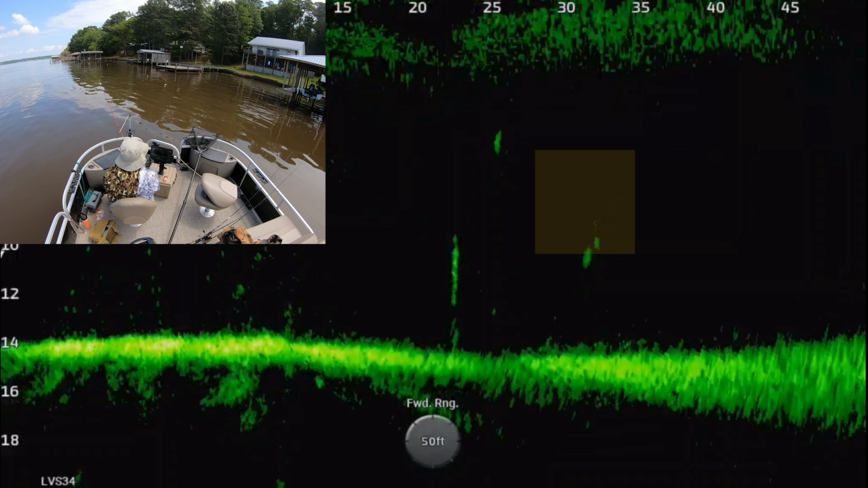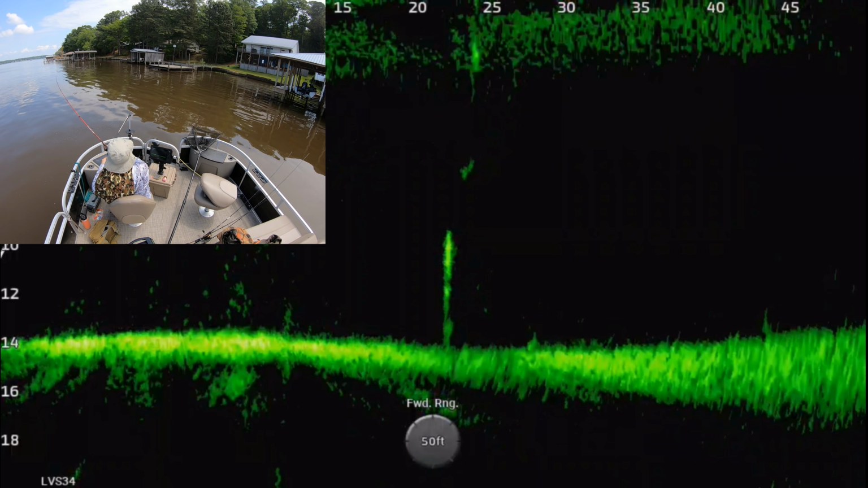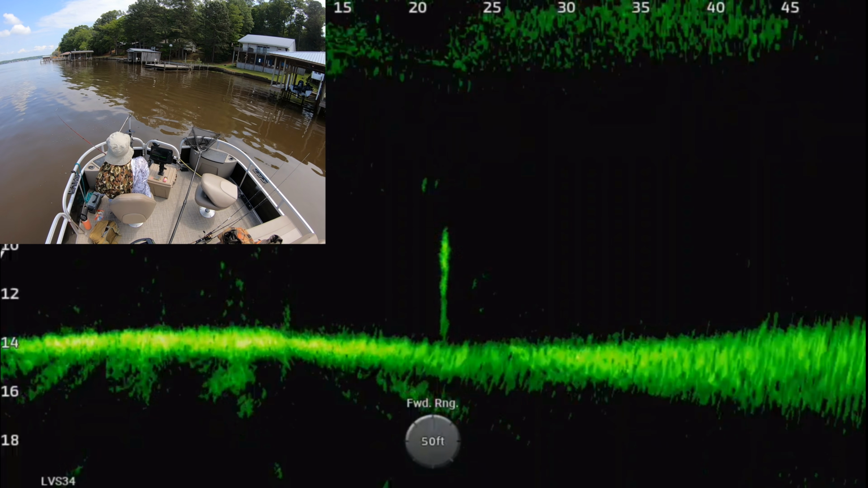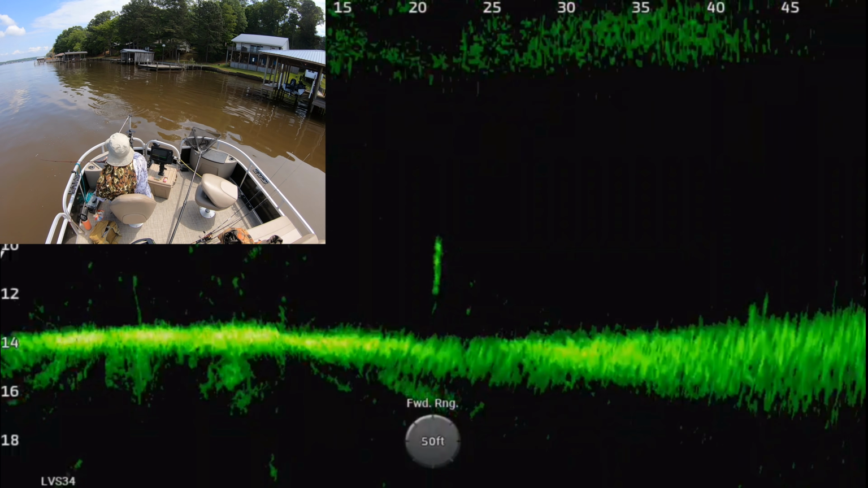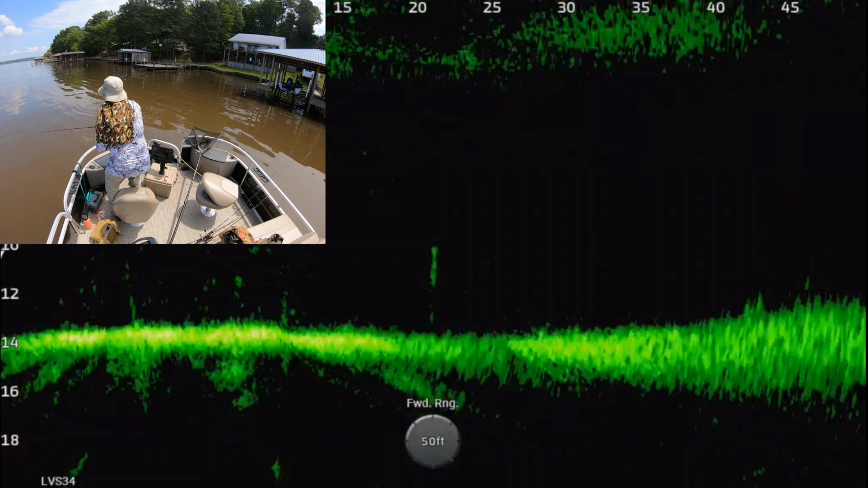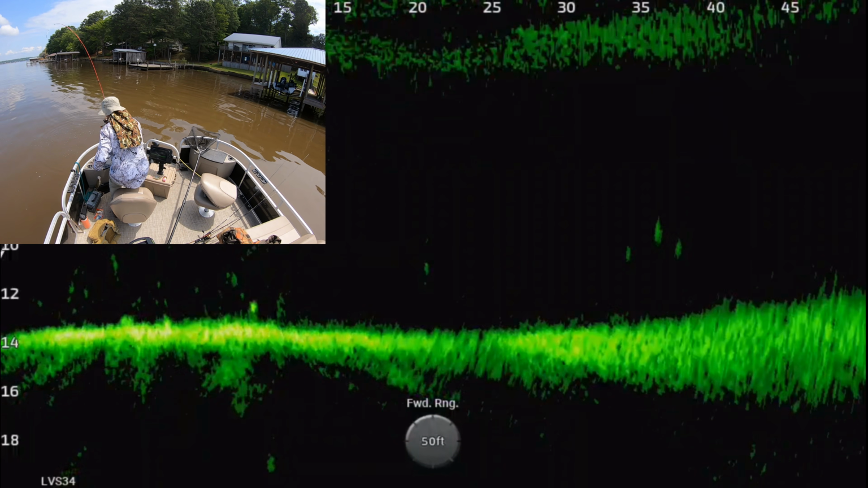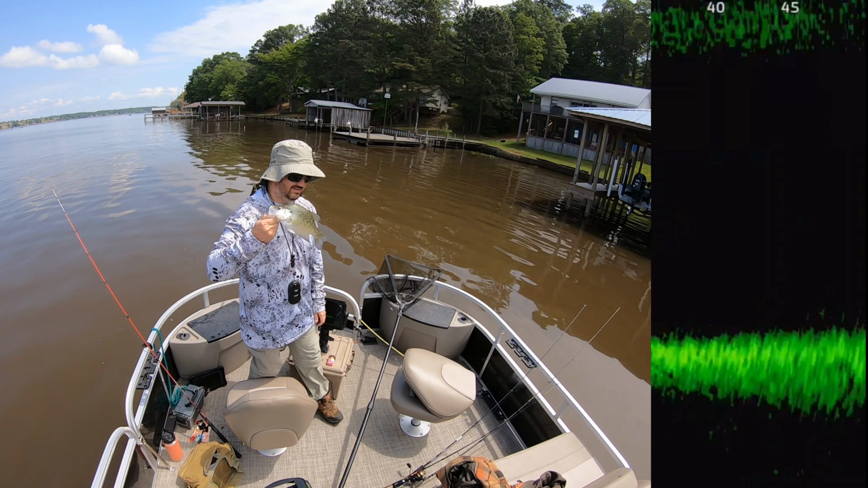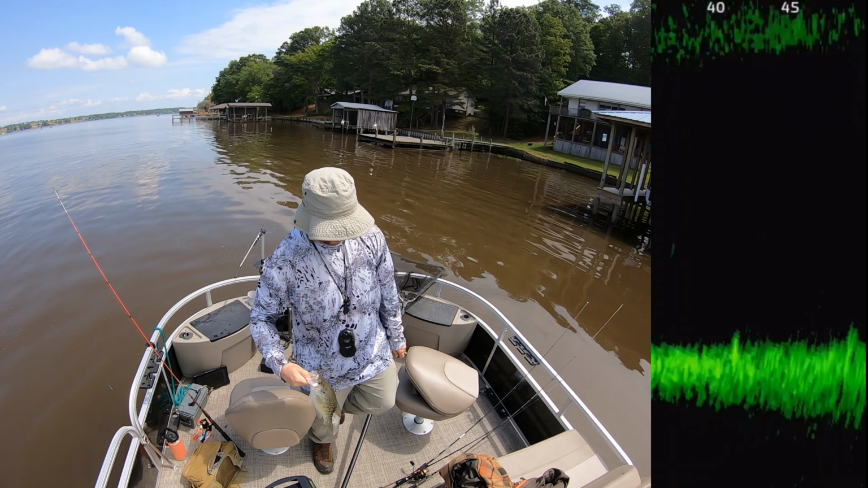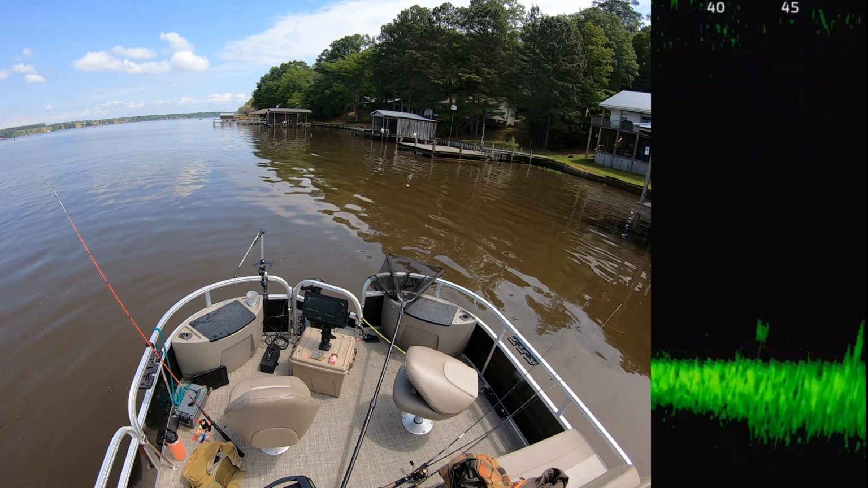Now this, I got lucky here. That suspended crappie just happened to be coming along. I don't think that's even the one I was really targeting. I got lucky right there. He came along right as I cast out, and I got him. That's a big fish though. That's a big crappie. The big ones were doing that today. They were suspending and moving, and it made them very, very hard to catch.